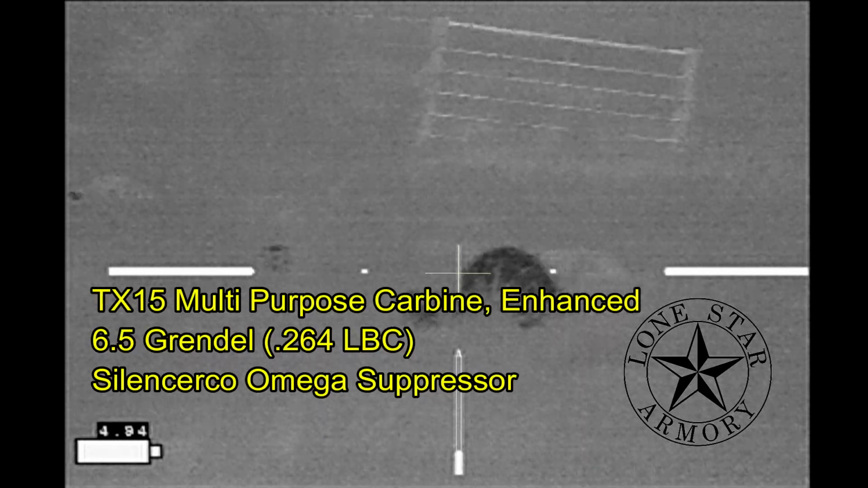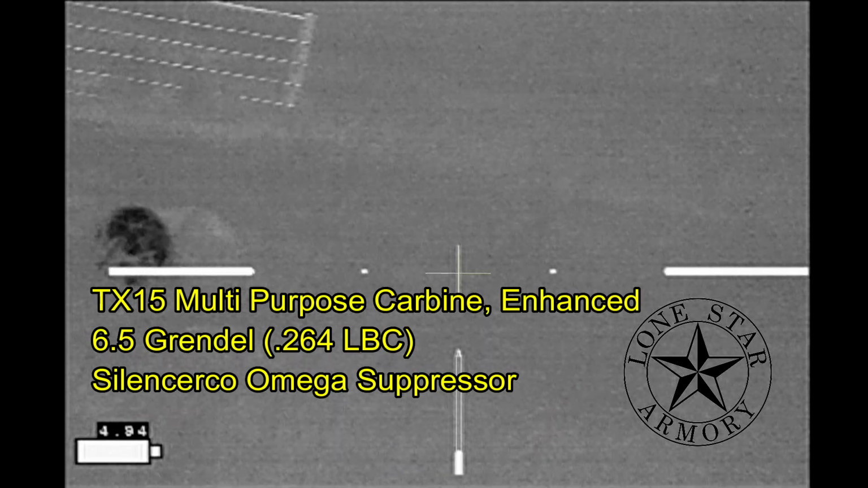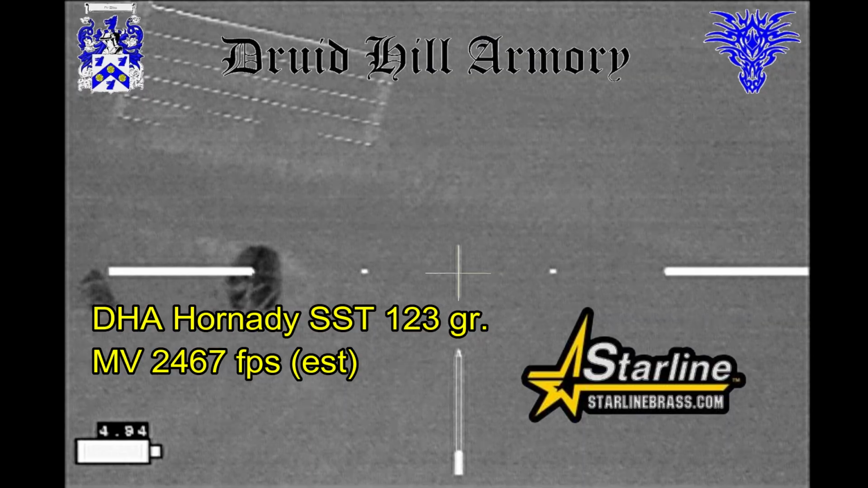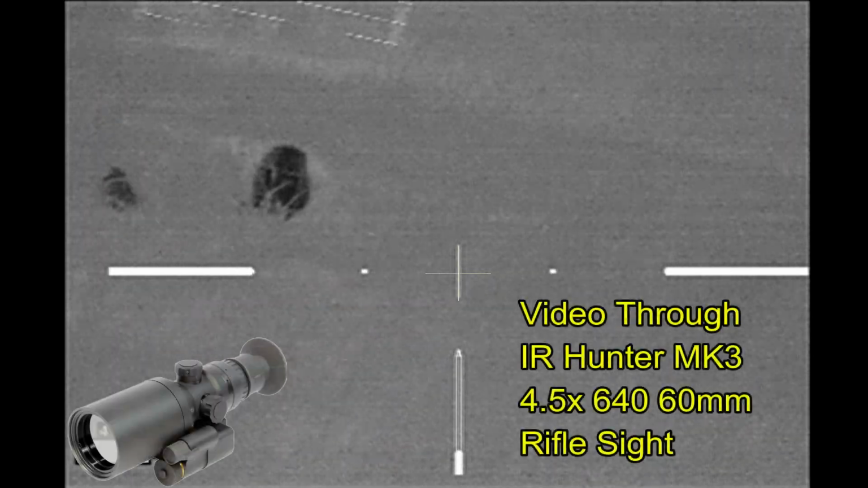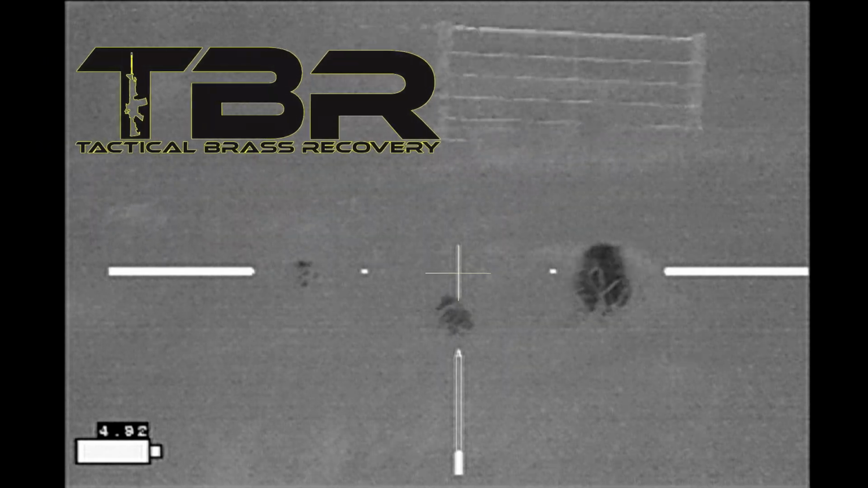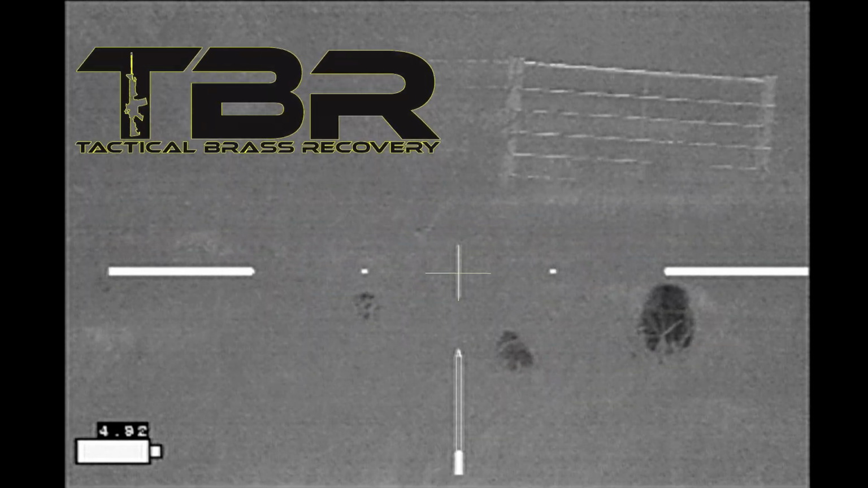And I'm going to be shooting tonight my Lone Star Armory TX15 multi-purpose carbine enhanced in 6.5 Grendel, and I'm going to be shooting some Hornady SST 123 grain bullets loaded by Druid Hill Armory in the Starline brass, and getting video through my Hunter Mark III thermal weapon sight. Brass catcher by Tactical Brass Recovery.